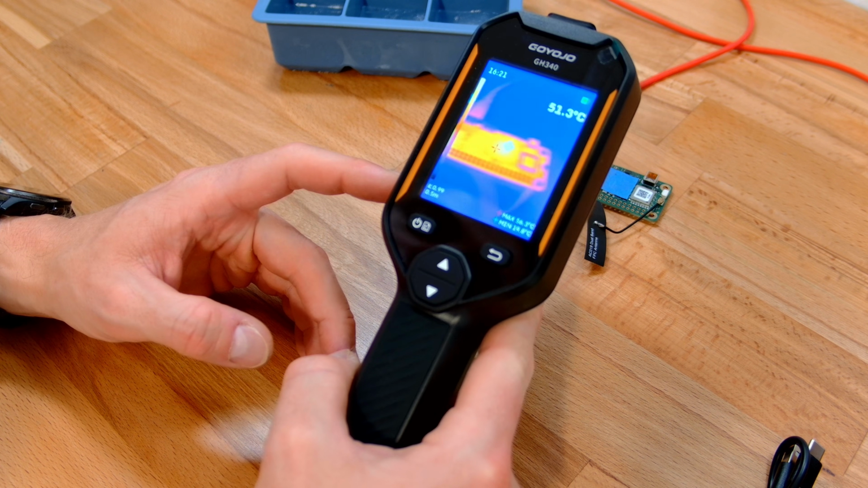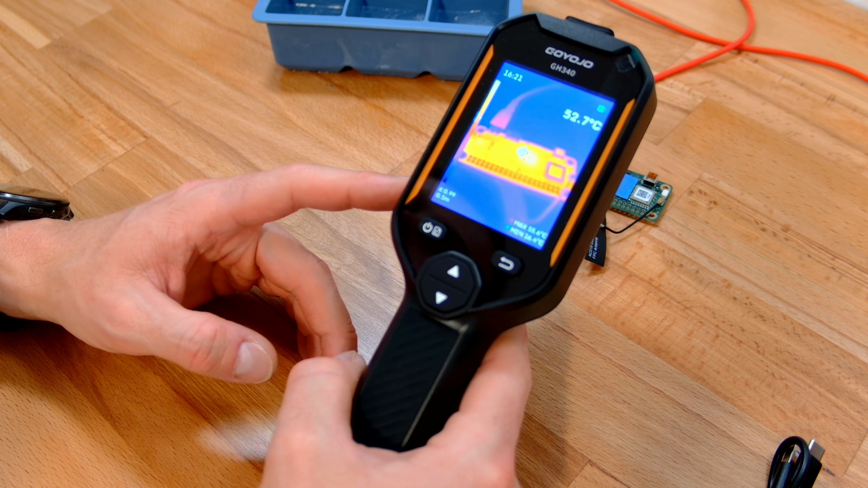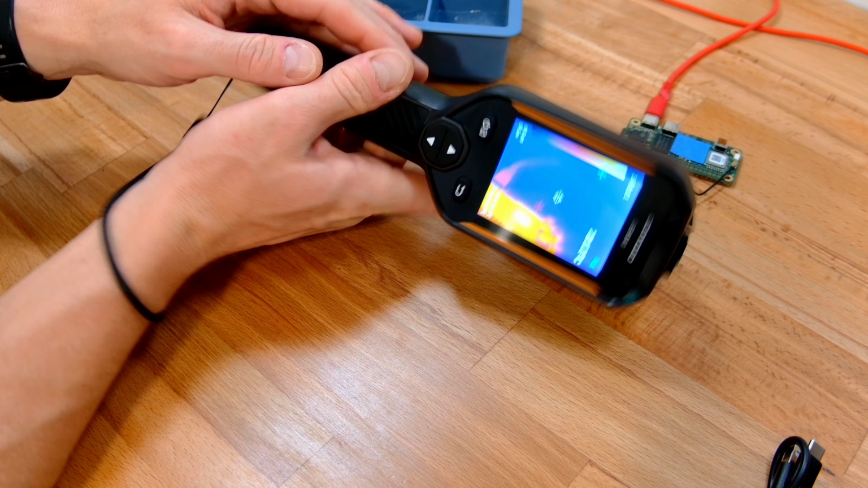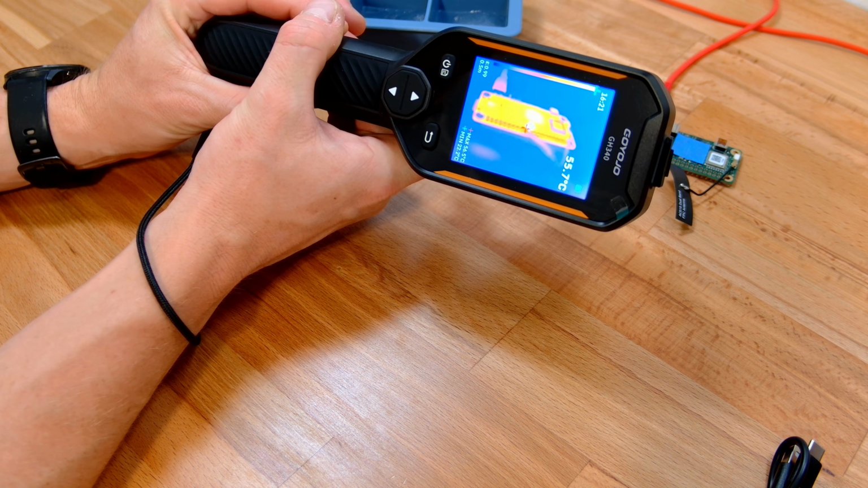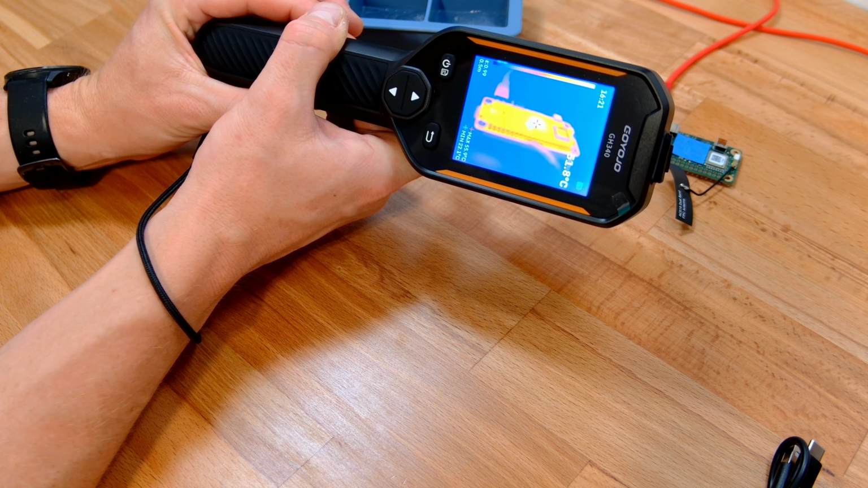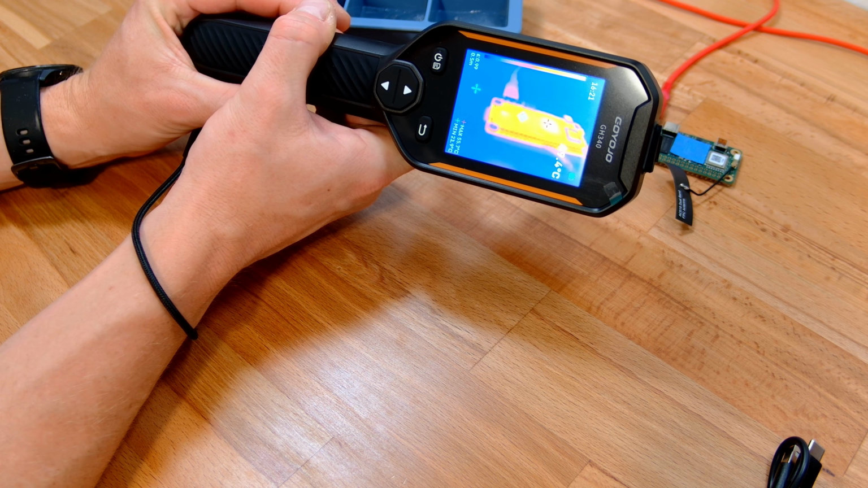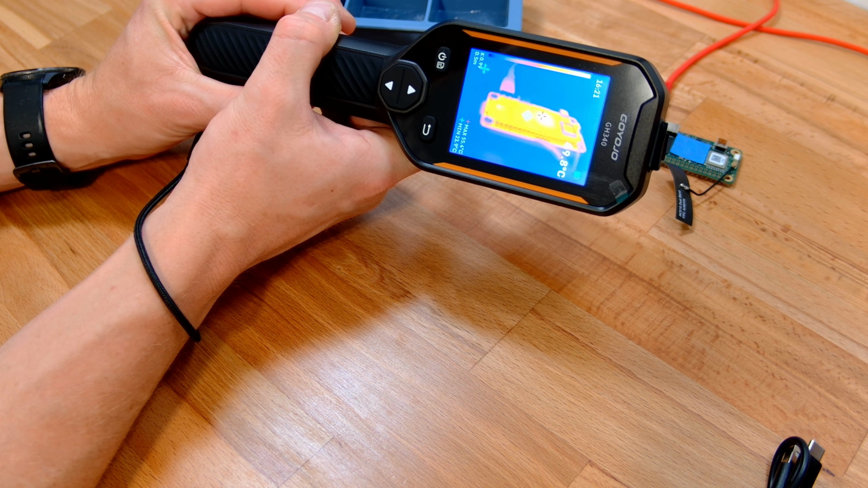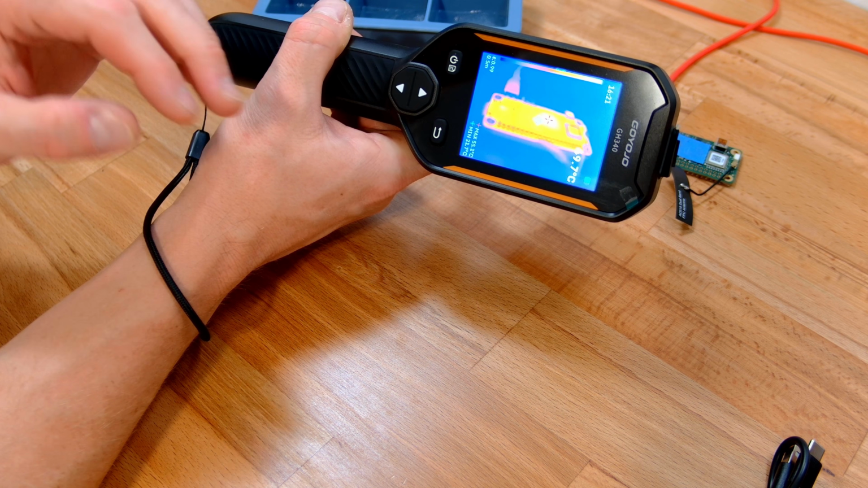Now, you can immediately see that wide angle lens there. That is actually pretty good. I'll move it a little bit further back from the camera so you've got a better view there. Okay, so every time I click, it's taking a photo, and it's showing me the hotspot, which you can see is following the SoC, sitting at about 49 degrees now, which is what we thought before. It's what the other one was showing.